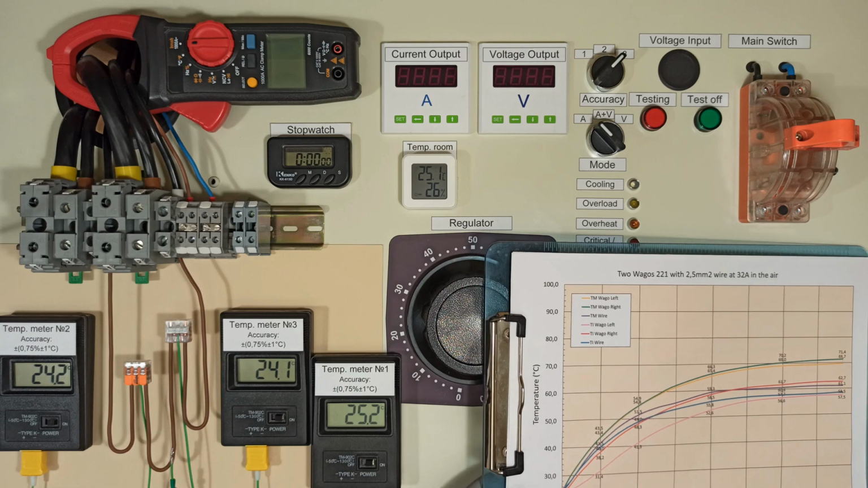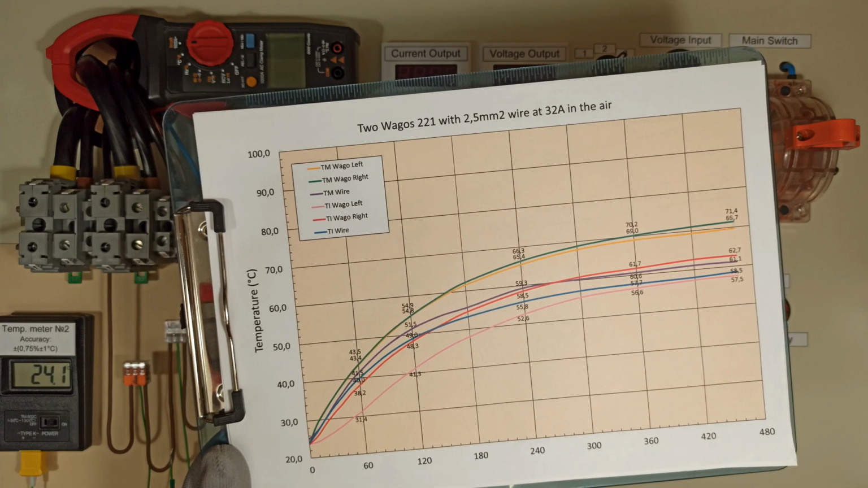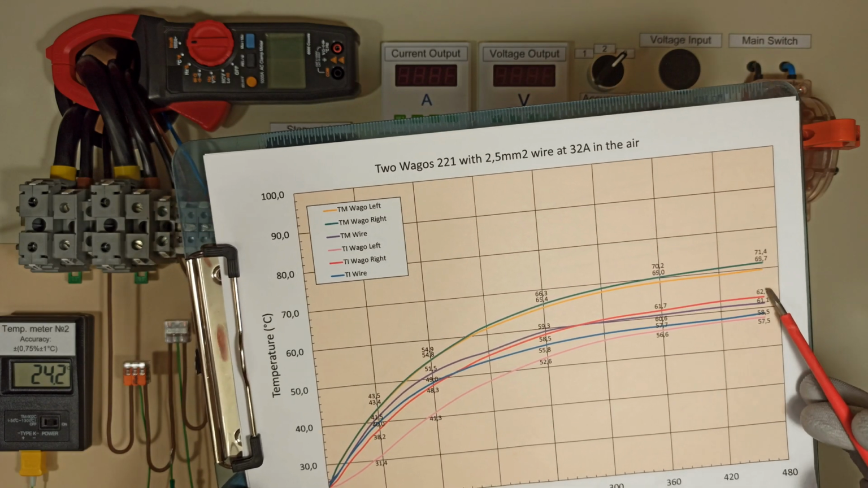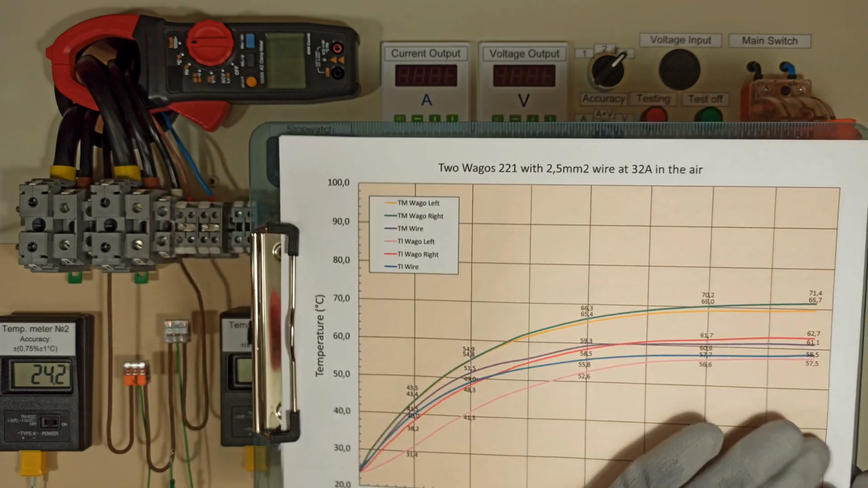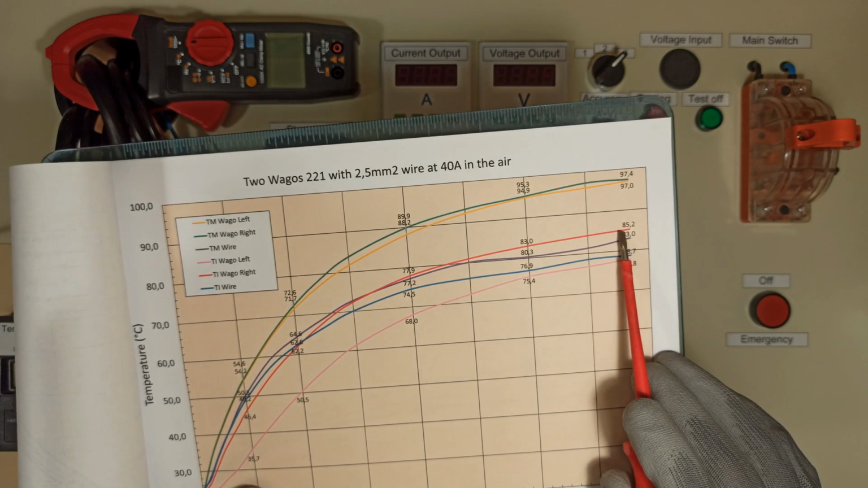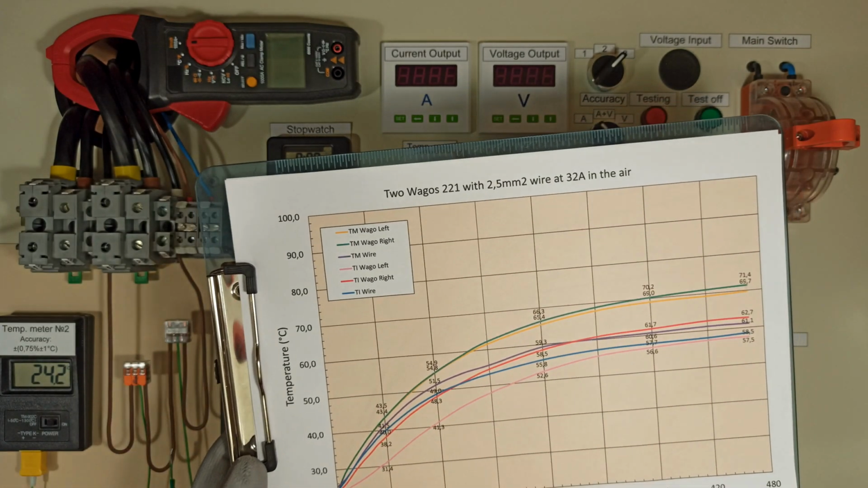I analyzed all the graphs and would like to share my thoughts on 32 amp testing. So, the maximum temperature of the plastic was observed on the right Wago and reached 62.7 degrees. Even at 40 amps, it was about 85.2 degrees. This indicates that the terminals have a decent safety margin.